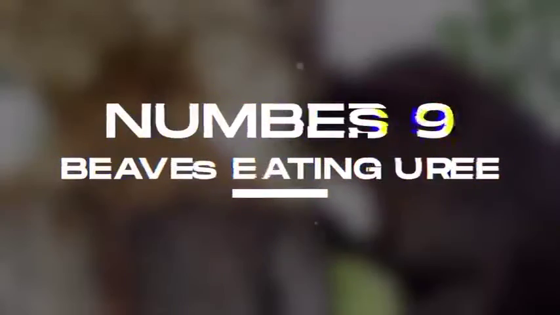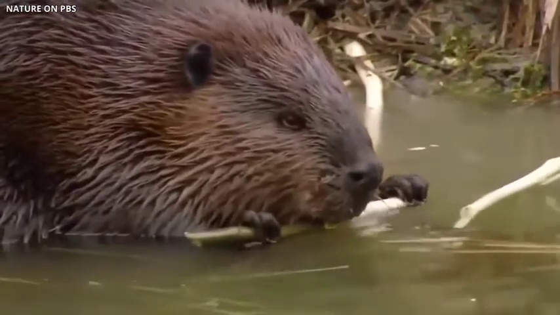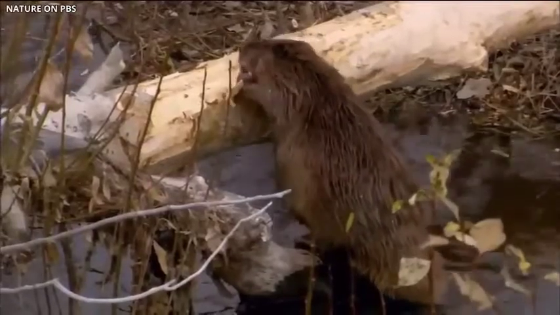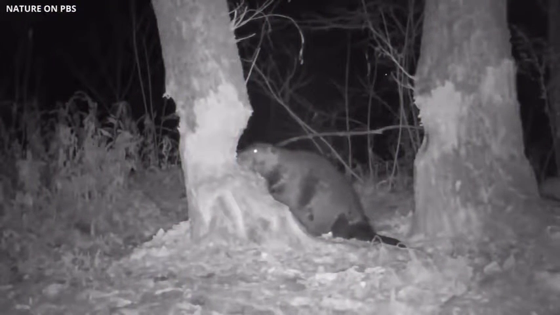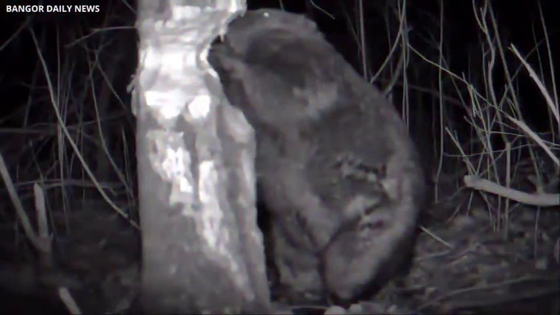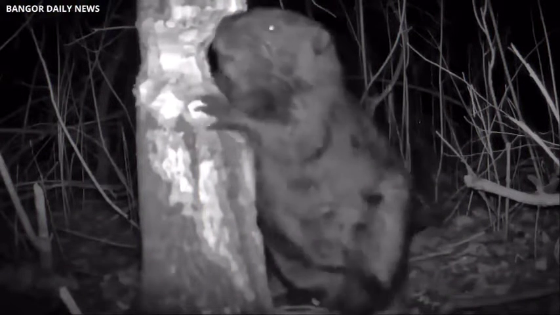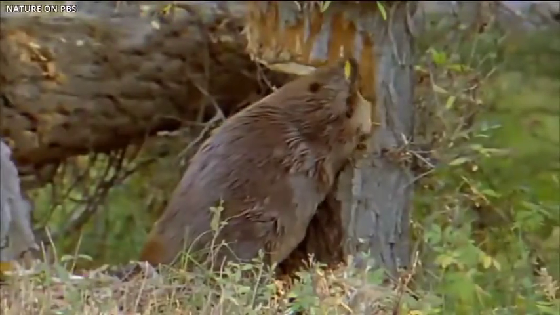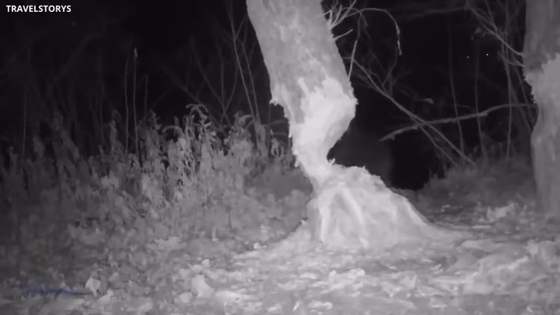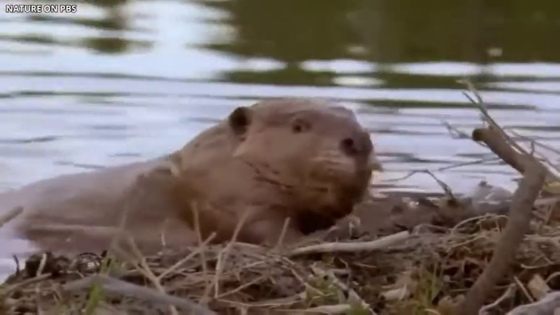Number 9. Dwarf-eating tree. We all know that beavers build dams, but where do they get the wood for the construction of these structures? Well, this footage of a trail camera shows us how they do it. The beavers gradually gnaw at the trees, like the ones you can see in the video. The trunk of the tree eventually gets thinner until it falls. However, it is not always a slow process. The beavers are able to knock down an 8-meter-tall tree in less than 5 minutes. And when the tree falls, they use it as wood to build the dams.